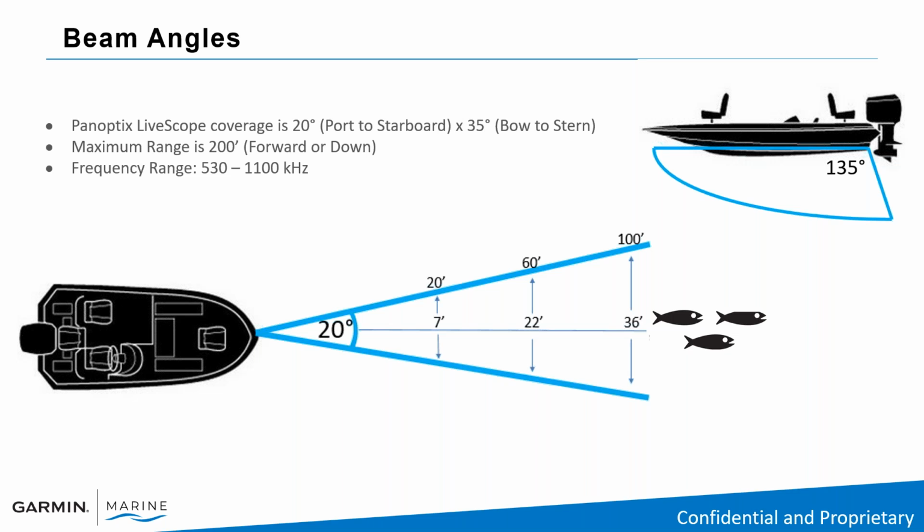And I put this slide in here for a couple reasons. One, maximum range is 200 feet forward and down. Now, that's in perfect conditions. In salt water, you're not going to get anywhere near that. Normal setup for Panoptix is casting distance. So if you can cast a lure 40 to 60 feet, set your range at 55 to 70 feet. That's all you need to do. You don't need to look at targets further out.